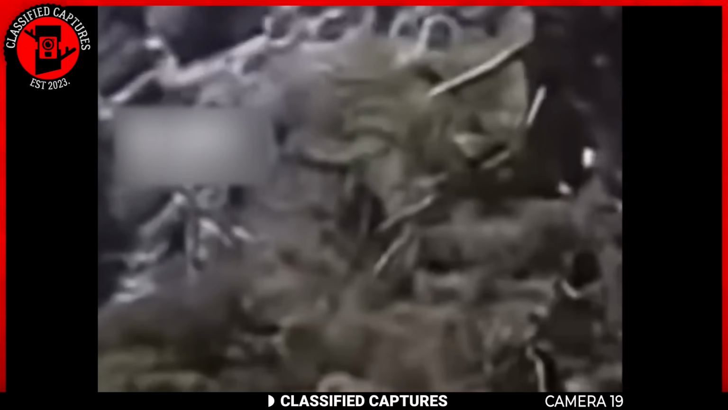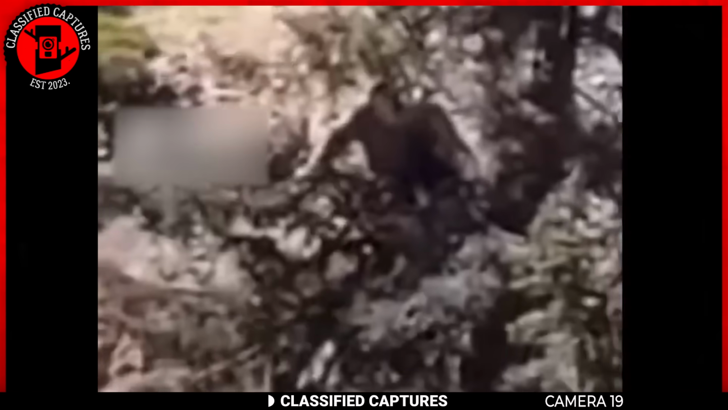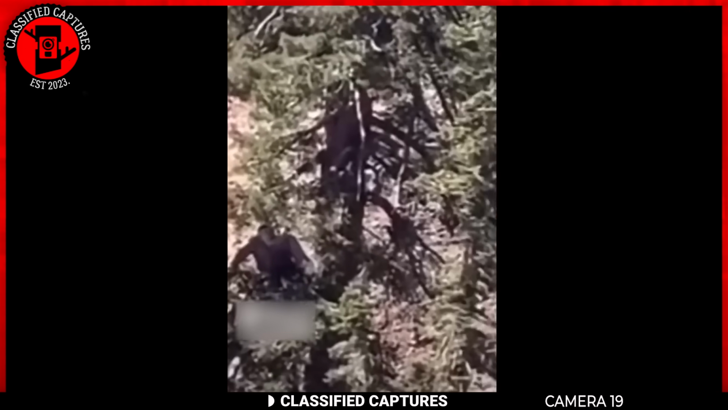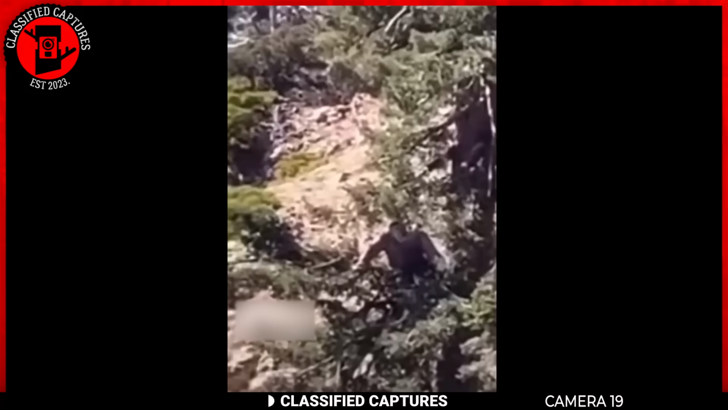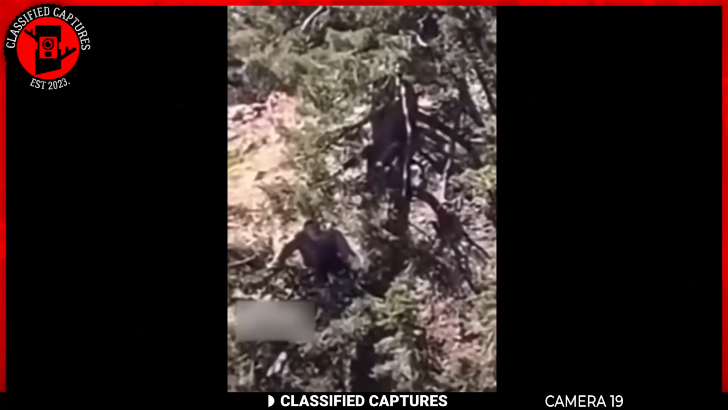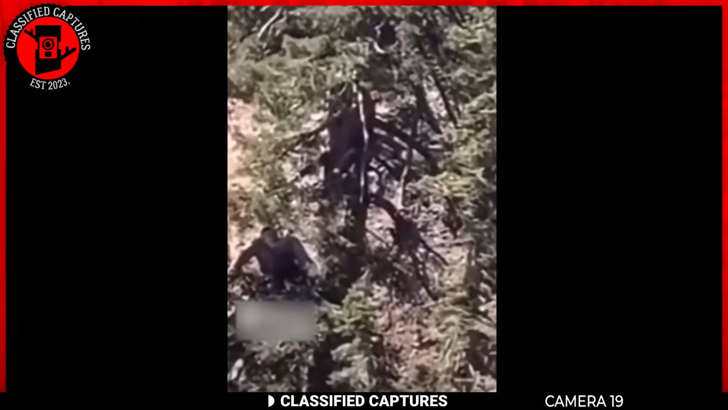Peeking from a distance, the creature suddenly reveals only a glimpse of its head and shoulders, but that sighting packs a serious punch. It sets off a bunch of questions and wild guesses. Is it some sort of forest guardian, a mythical being checking out the hiker passing by, or is it just a game of shadows and leaves playing tricks on us?